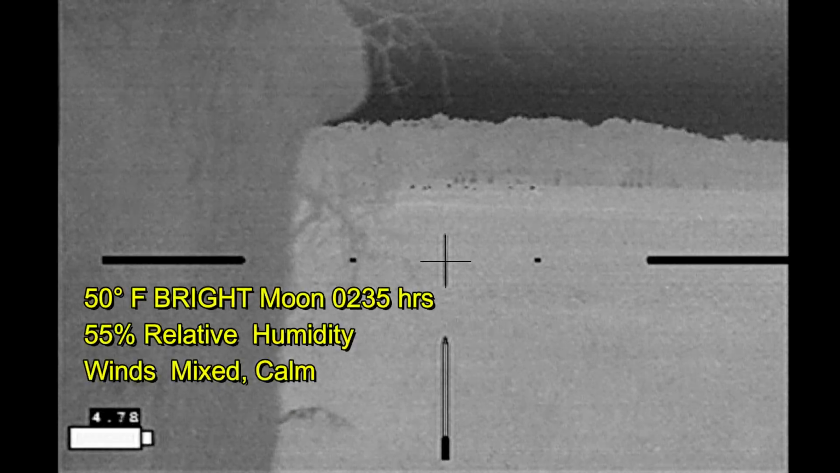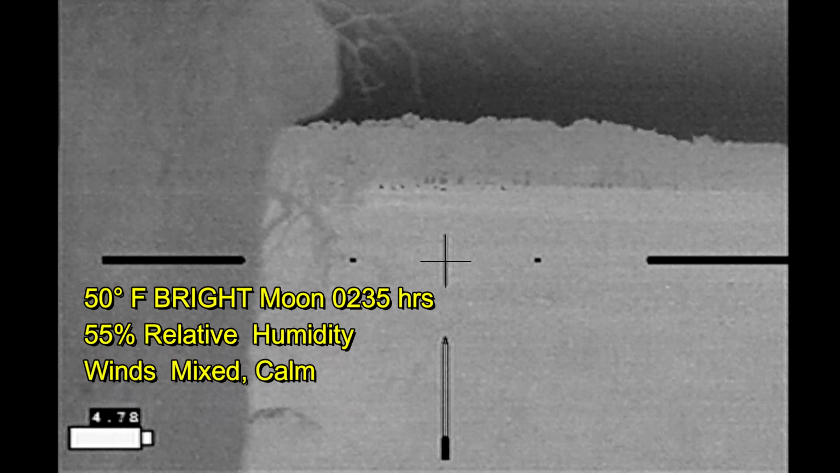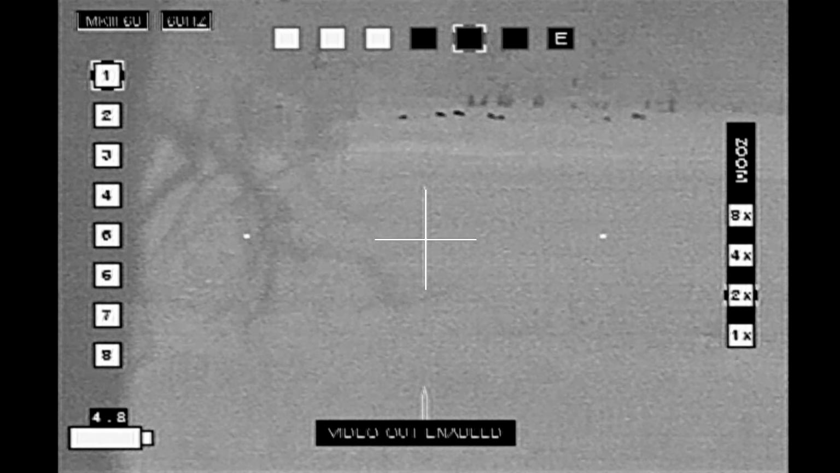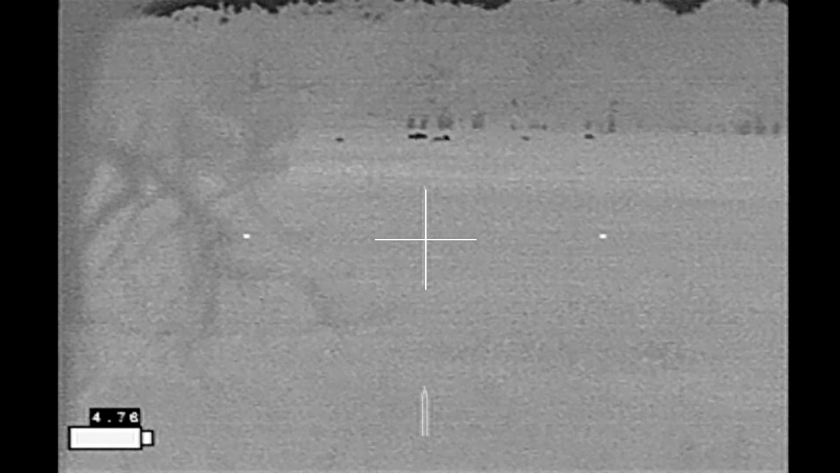About 7.5 hours into my hunt, I finally did see the sounder of hogs way out there on the neighbor's property. And as I zoom in, you can see there's a bunch of dots. They look like a bunch of ants moving around. Those are going to be hogs. Unfortunately, they did not cross over the fence, and so I had no opportunity to help take care of them.